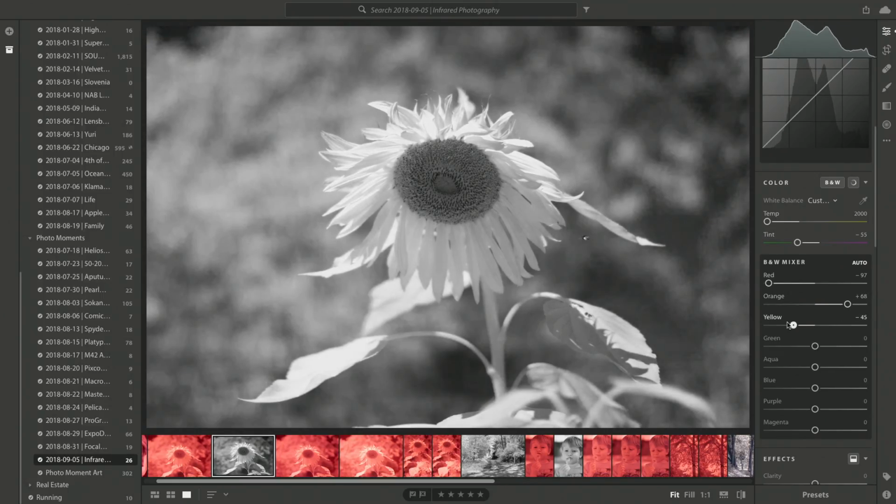The orange being close to yellow, the yellow doesn't really seem to have much of an effect on there at all. It's interesting to see which sliders have an effect and which ones don't in here. In this case, hardly any of these do, but as we get closer to the bottom here, we're going to start to see a little bit more effect coming into play. Very, very subtle.